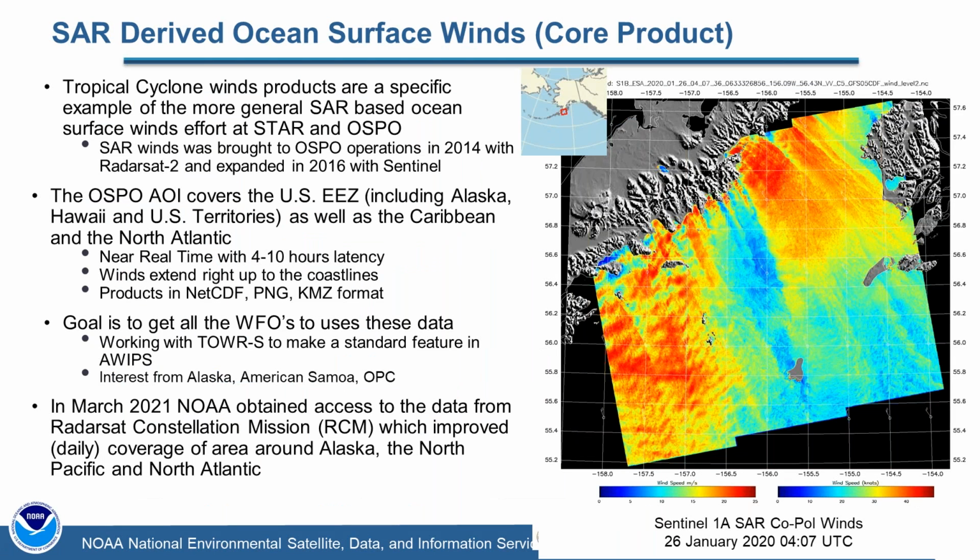So that's everything I have specifically on the tropical cyclone program. I have 2 slides just to put this in a little bit of context. Again, the program didn't just grow out of the ether. It came out of a larger SAR-derived ocean surface winds product that we produce. This product has been in operations at OSPO since 2014 with the RADARSAT-2 spacecraft, and it was expanded in 2016 with the Sentinel spacecraft.